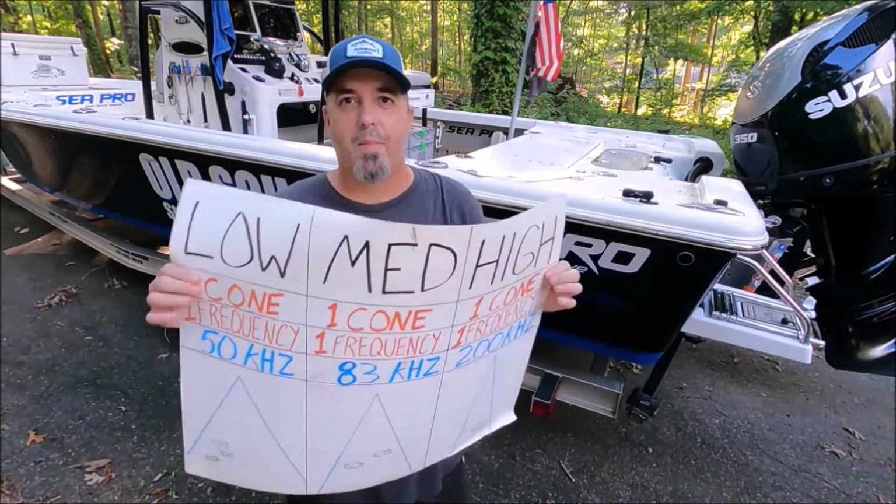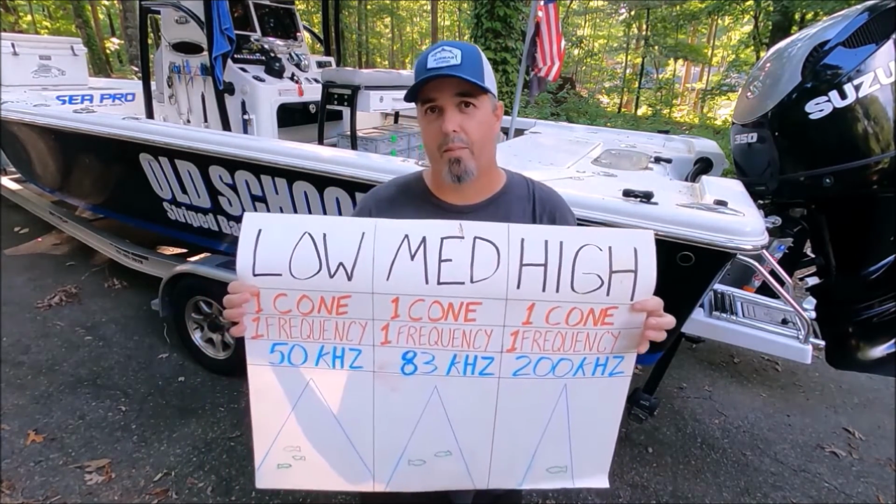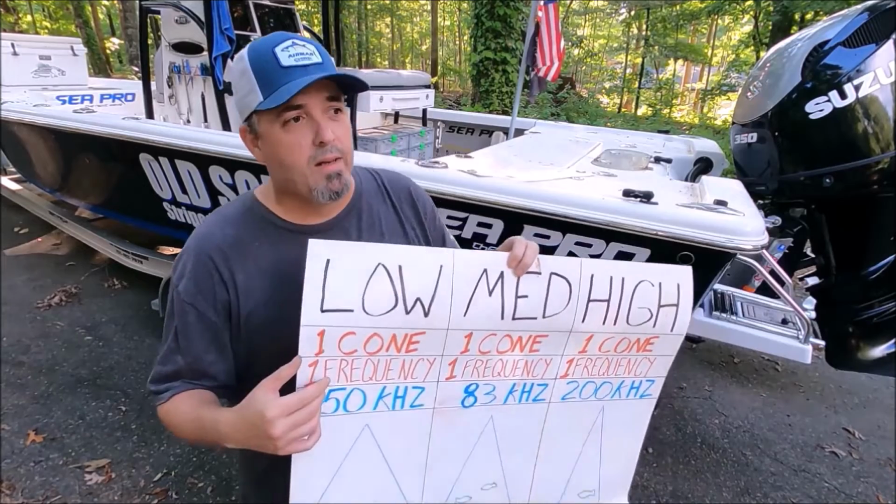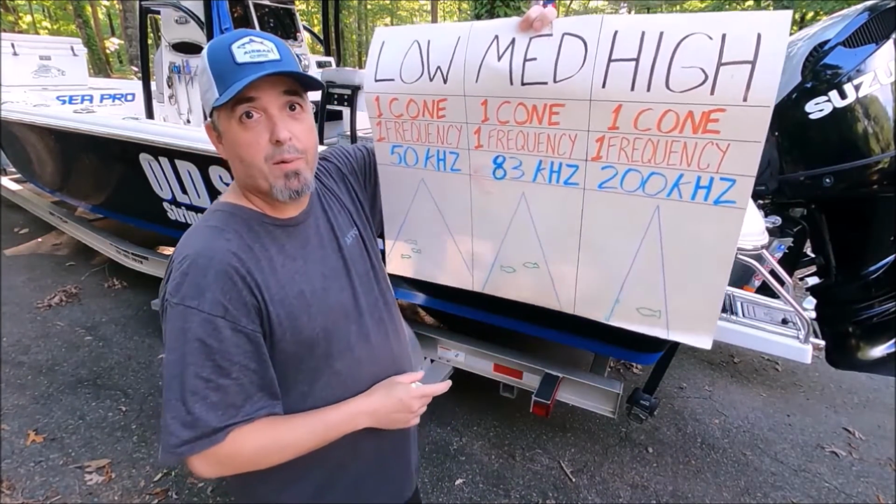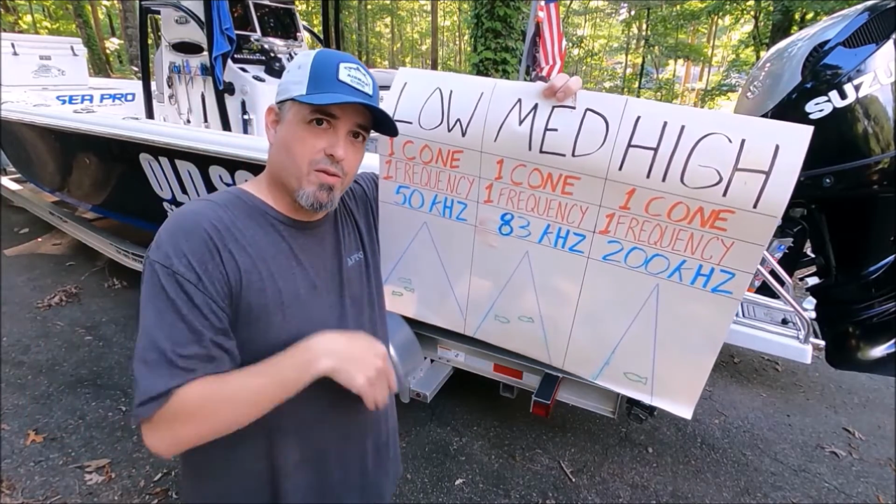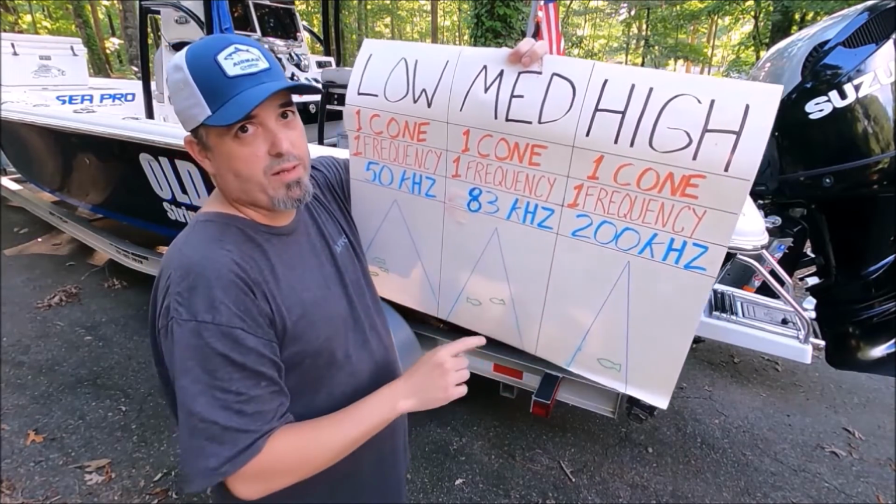Now, the biggest mistake I see, and I'm telling you, I dealt with some commercial tuna fishermen who are the top of their game, and they got this one wrong, and it's very common. And it's easy to see why it's an easy mistake to make. Some people think that a narrow cone is better for deeper water because the cone is narrower, and we're thinking, well, it's narrow, so it's concentrated, so it must travel deeper. The cone has nothing to do with how deep it works. It's all in the frequencies.